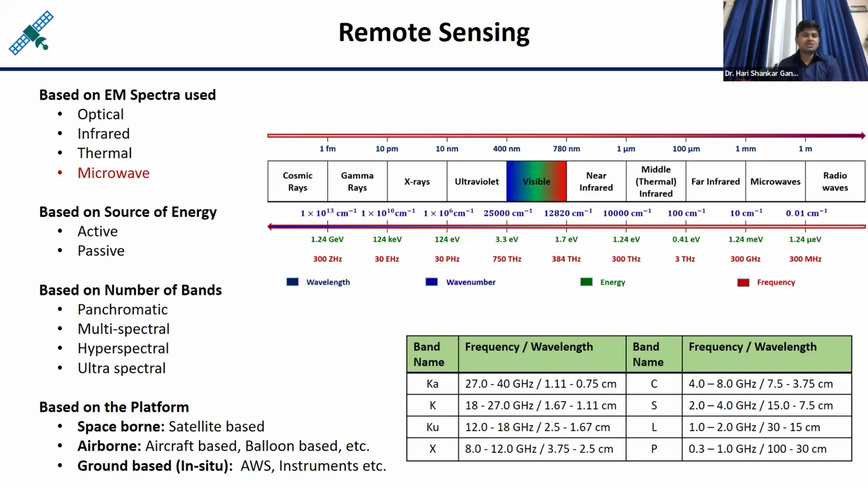Suppose you are using the visible portion of the electromagnetic spectra, then the remote sensing is called visible remote sensing. If you are using the infrared energy, then you can say it is the infrared remote sensing. If you are using the thermal infrared, then it is called thermal remote sensing. If you are using the microwave portion, then it is called microwave remote sensing. If you are using the radio waves, then radio wave remote sensing. Ultraviolet, ultraviolet remote sensing. X-ray, X-ray remote sensing. Gamma rays, gamma ray remote sensing. Cosmic rays, cosmic rays remote sensing.